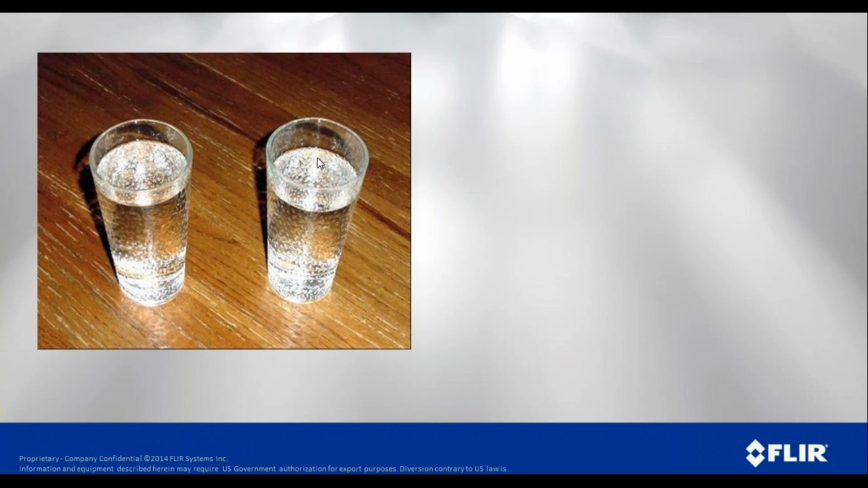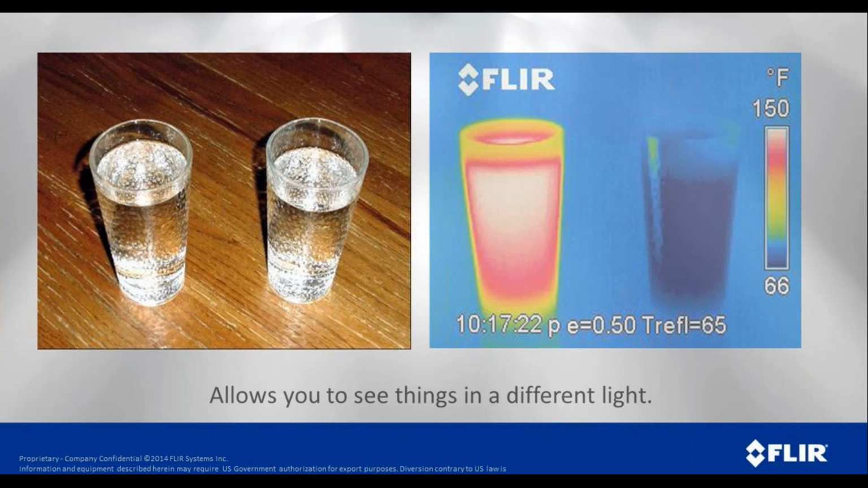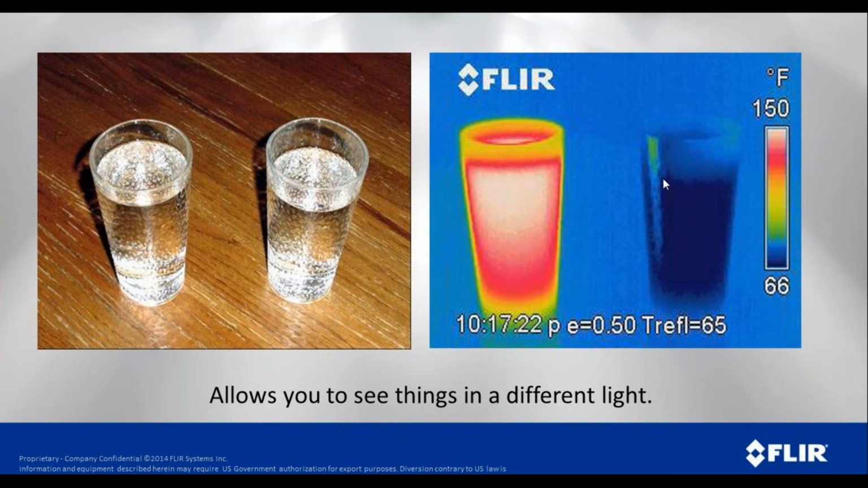Now we have two glasses of water. Which of these glasses of water is hot? Which one is cold? Well, it's really hard to tell by looking at them, but with a thermal camera, we're able to tell that the one on the left is hot and the one on the right is cold. And not only can we tell which is hot and which is cold, we can tell how hot and how cold. So it allows us to see things based on their temperature.